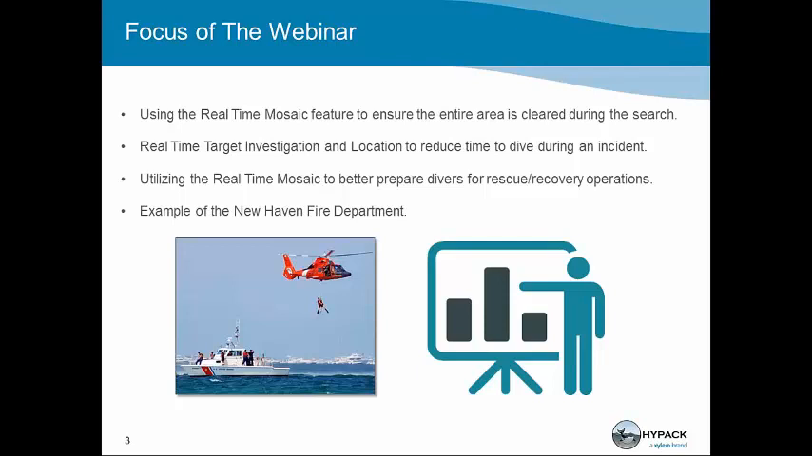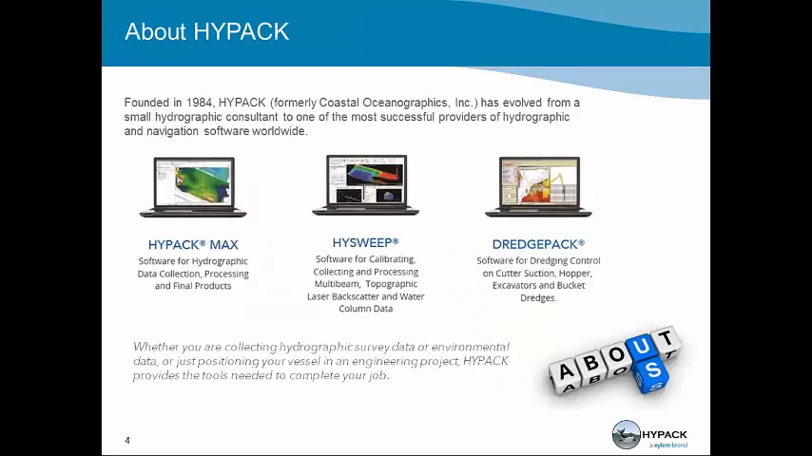Then we're going to talk a little bit about real-time target investigation and location to reduce the time to dive on an incident so that the divers are more prepared when they enter the water. And utilizing this information, we can better prepare our divers to be safe once they do enter the water. At the end, we're going to discuss some examples of what we've done with the New Haven Fire Department to increase their search abilities and with the tools they've already got.